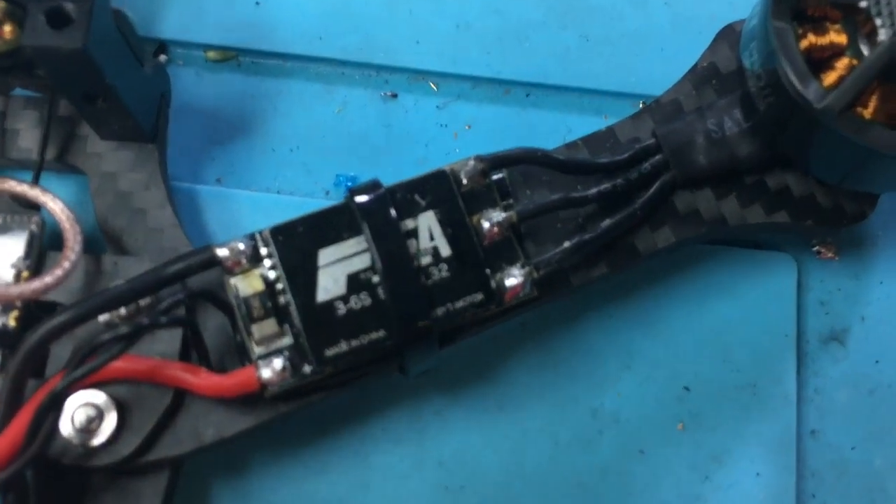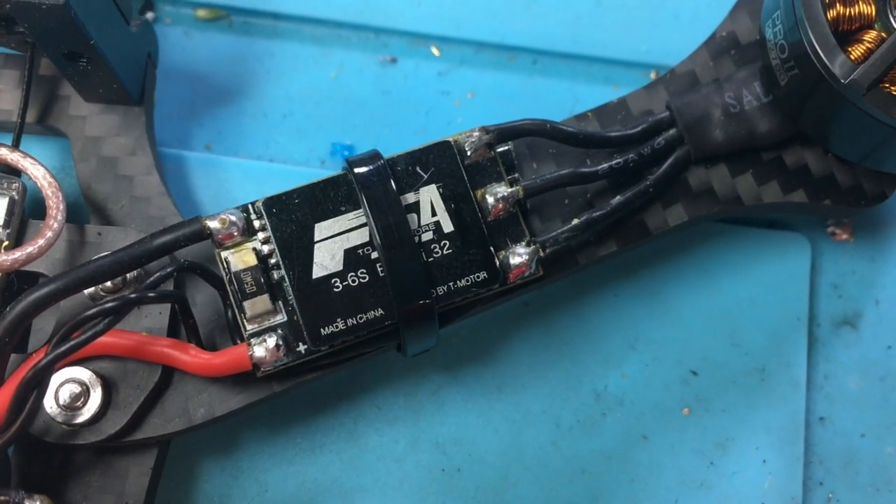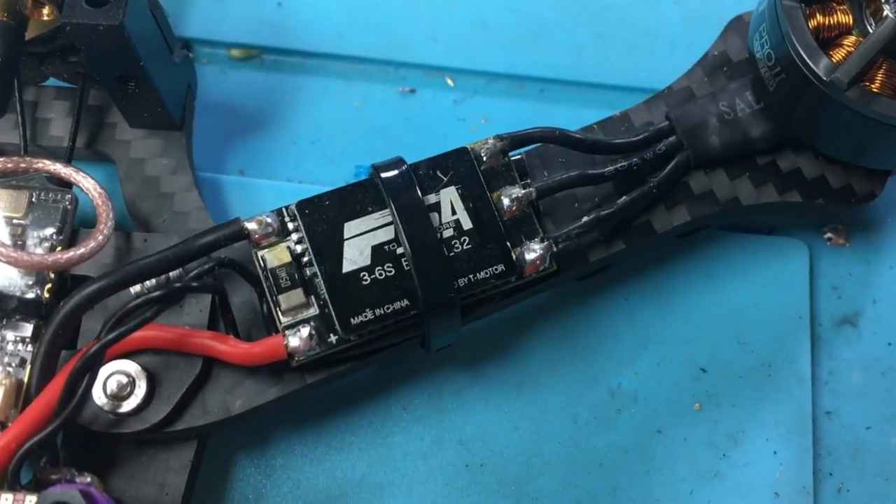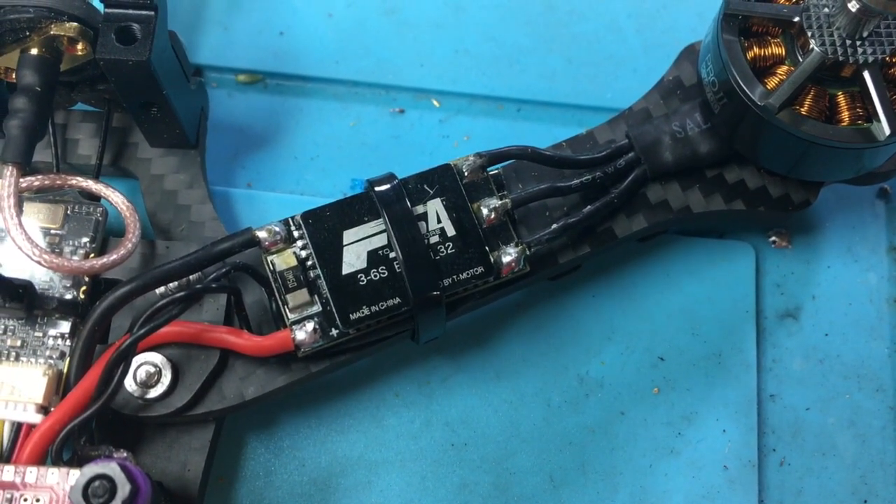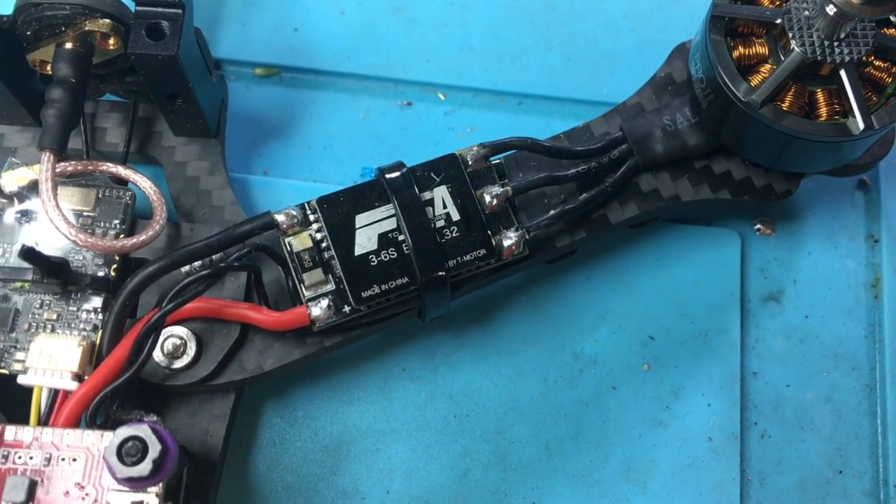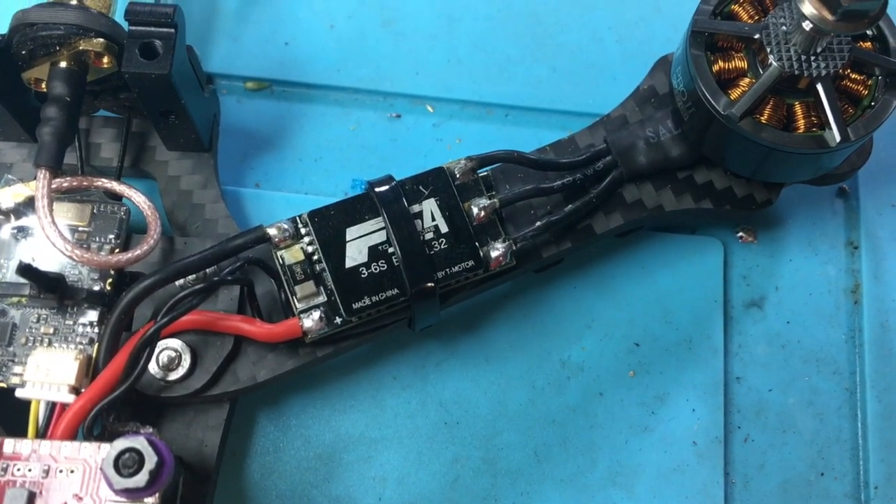So this is just the ESC here, nice and close so you can see it. The connections are really good. I've reflowed them and tried them on a few different motors. Both the signal and the ground connected, and no matter what configuration I try it in, it still overheats on me. Doesn't look like there's anything wrong with it at all, but it gets really hot, and I don't want that thing falling out of the sky on me.